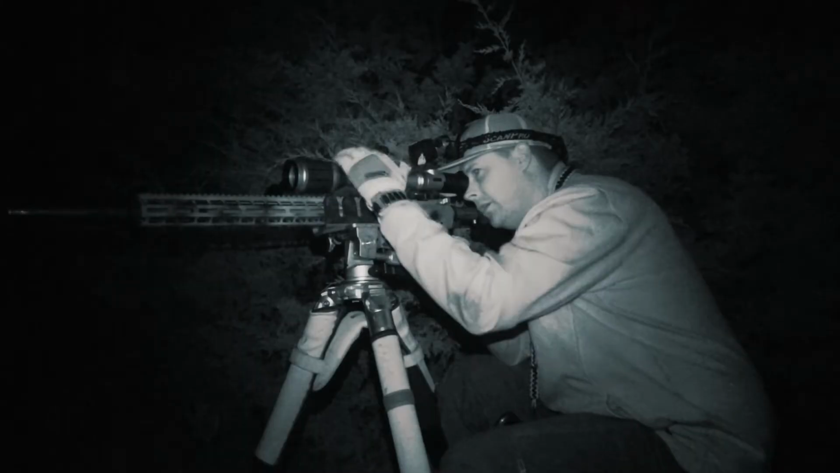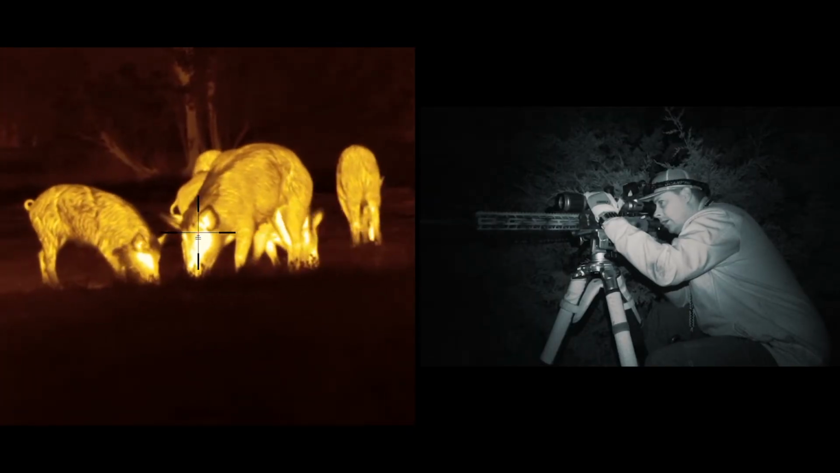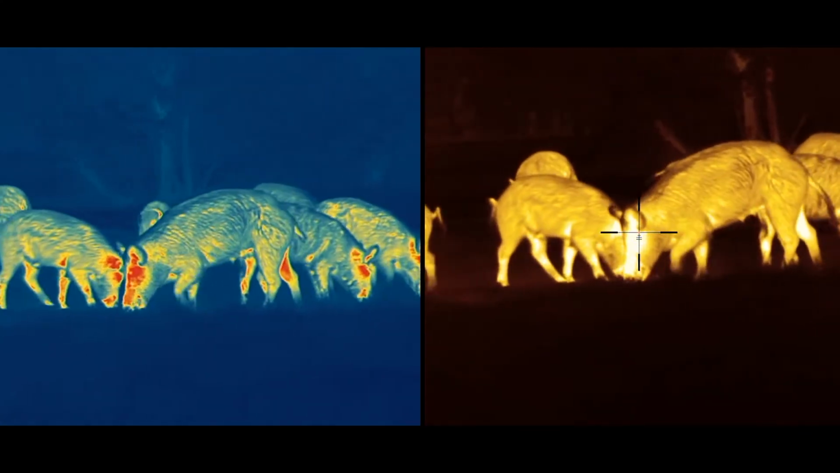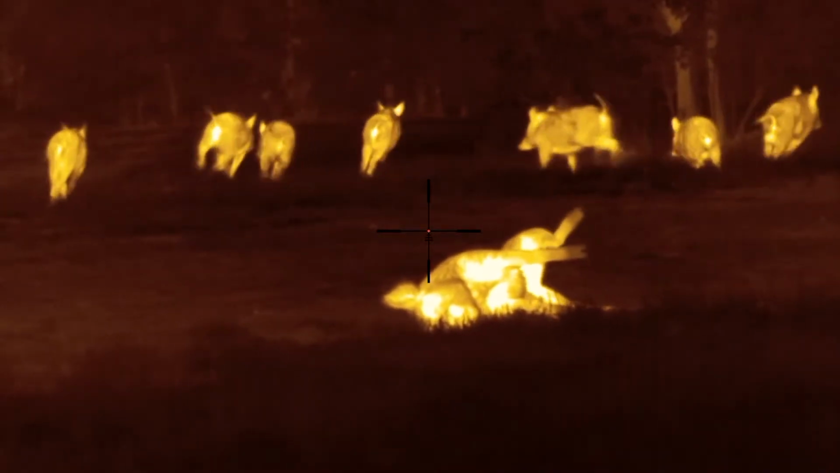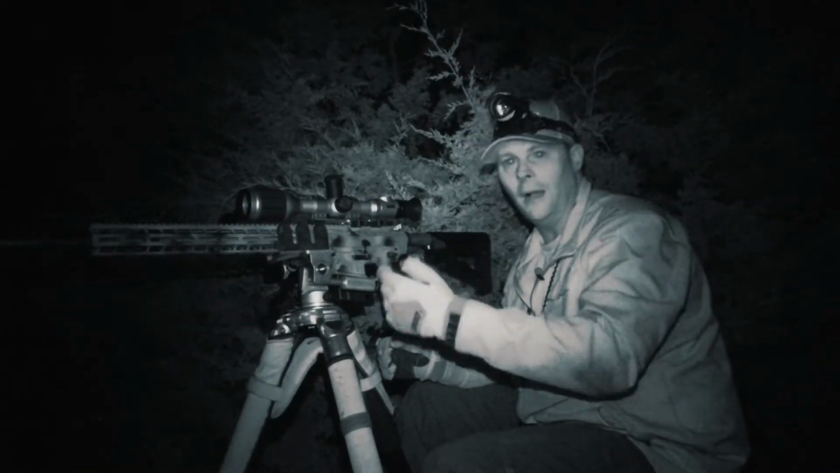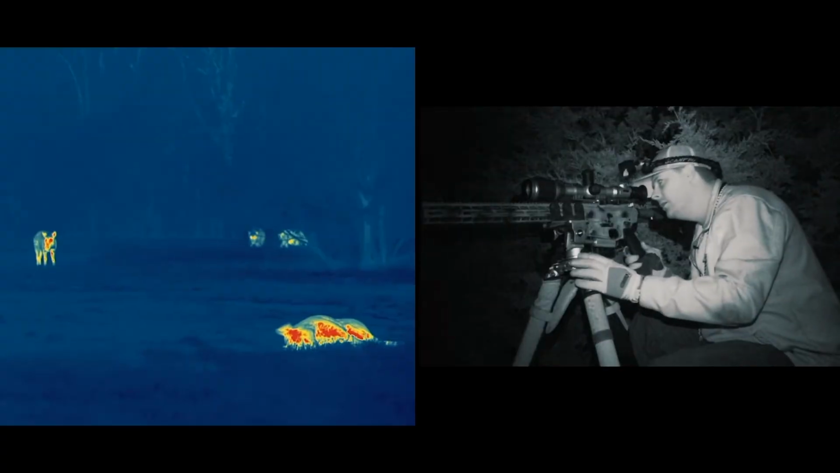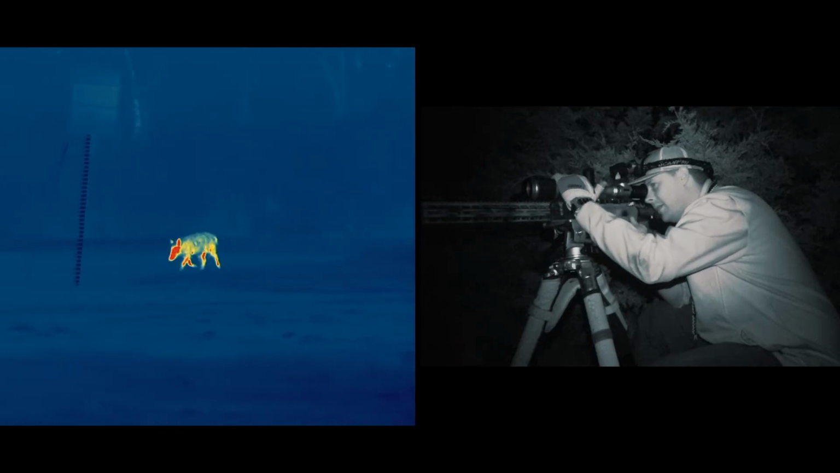There's so many pigs, it's gonna be hard to get a shot. It's going back left. Okay, get ready. Here we go. 3, 2. Yes. There were so many pigs that came out. That big one was back and forth and behind them, and other pigs getting in front. I was having a hard time getting a good clean shot. Hey, there's more coming back. Yeah, they're coming back.